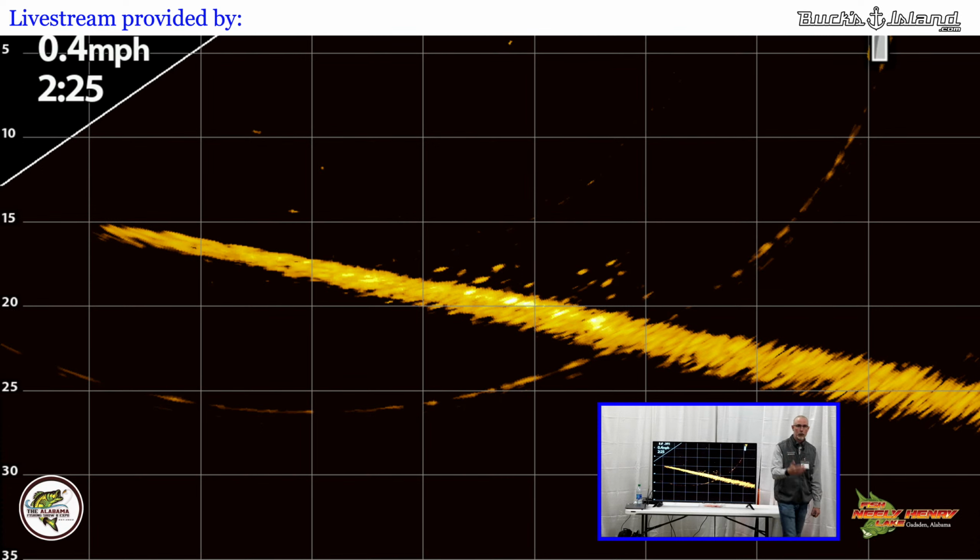Forward-facing sonar really has taught us a lot. I just saw a snippet from one of the greats, Rick Clunn, who made a comment about how he is actually in favor of forward-facing sonar because it has taught him, and I believe Mr. Rick Clunn is about 74, 76 years old, and he's still learning to this day.